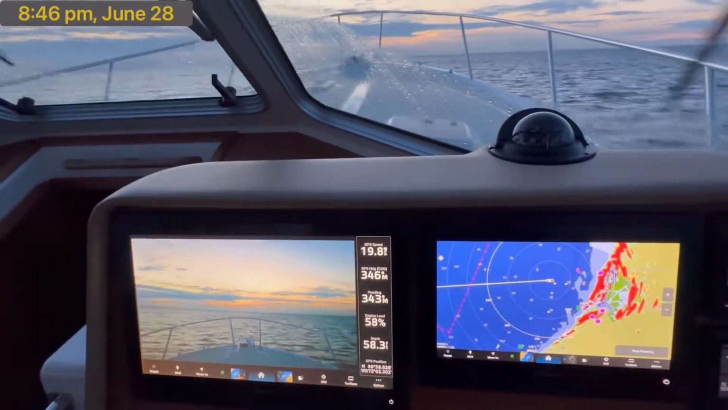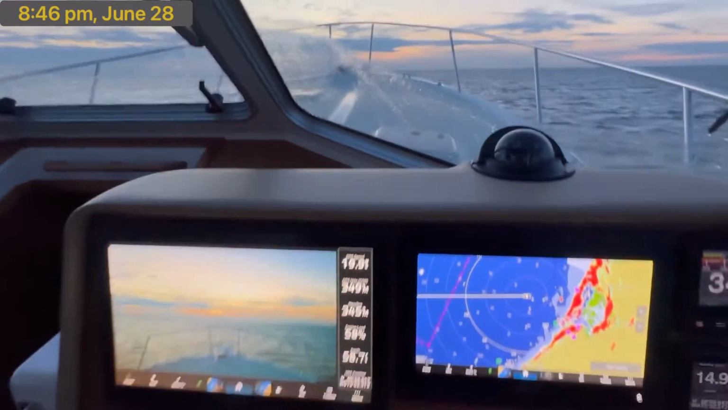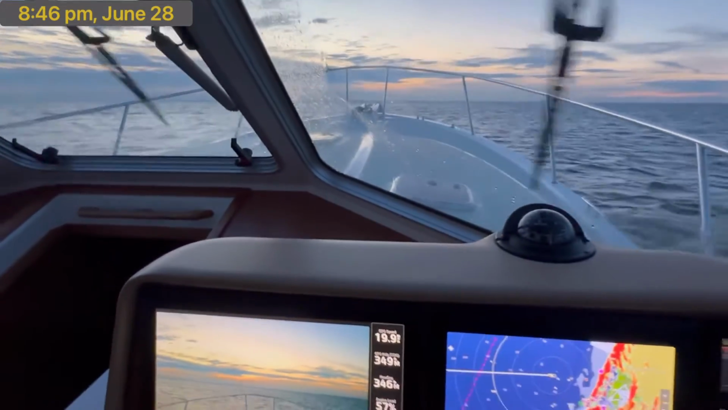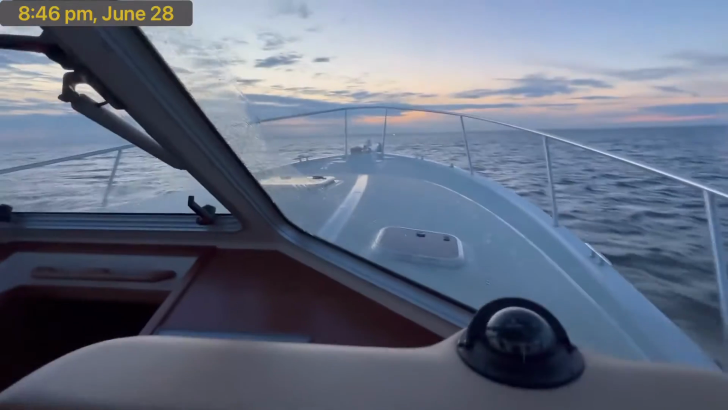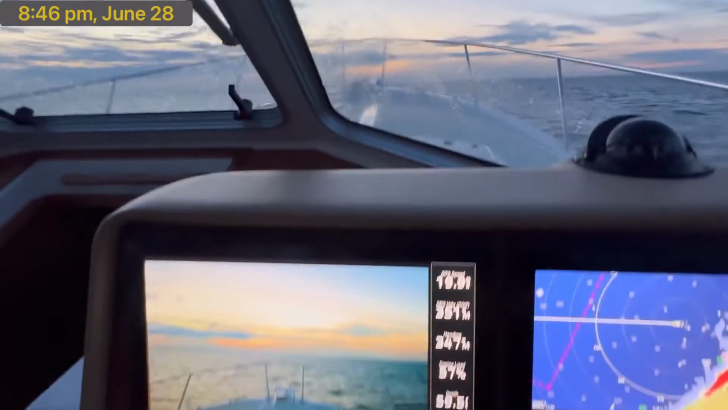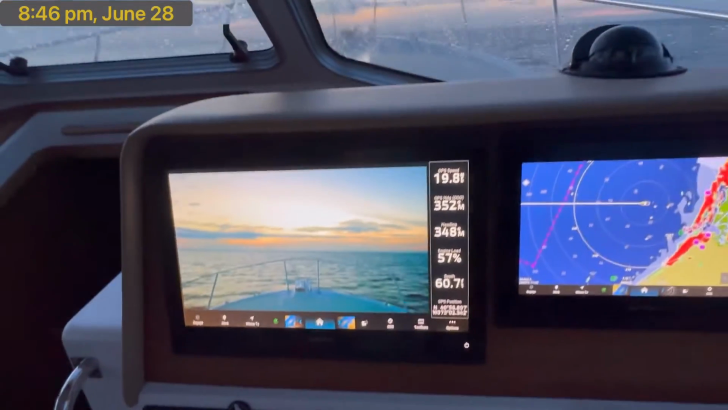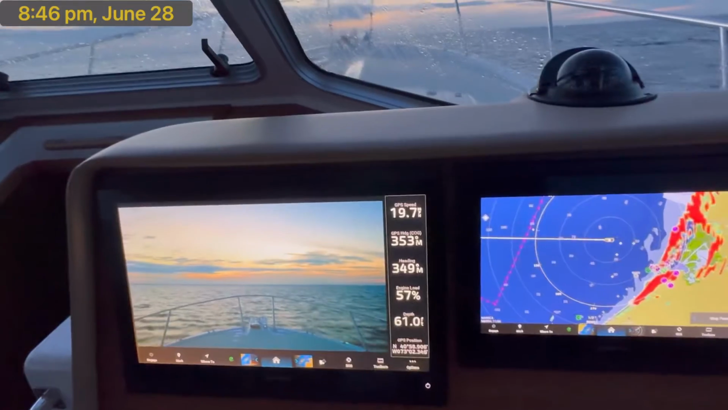All right, this is just a few minutes later than the last video, and I've turned. I'm going pretty much into the sunset, so it's still a little bit dark here. It feels darker than my camera is showing here, but the Sionyx does feel like it's a lot brighter than what I'm seeing out my front windshield.